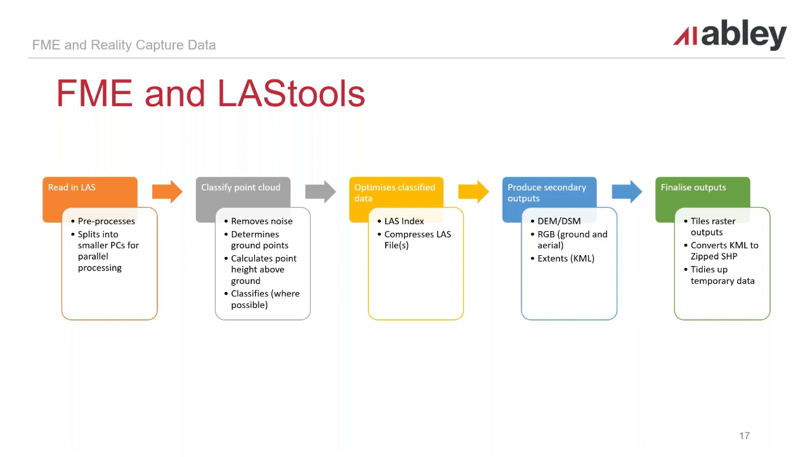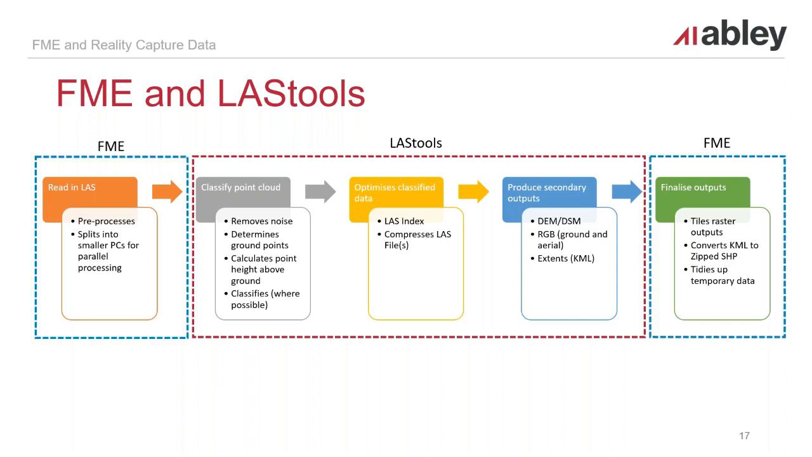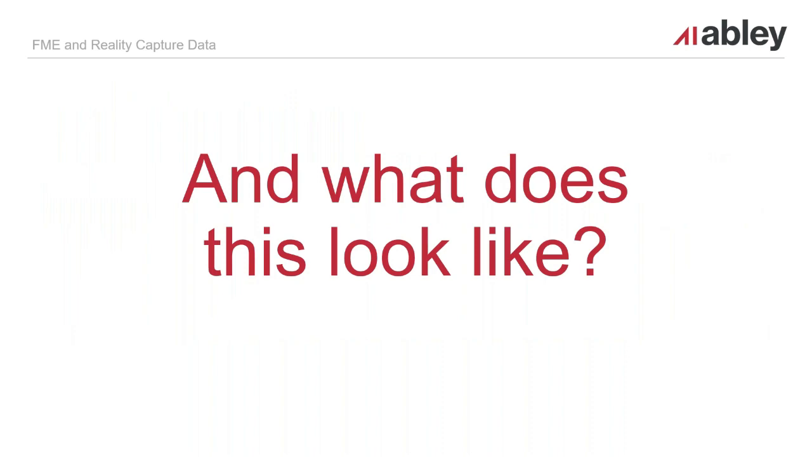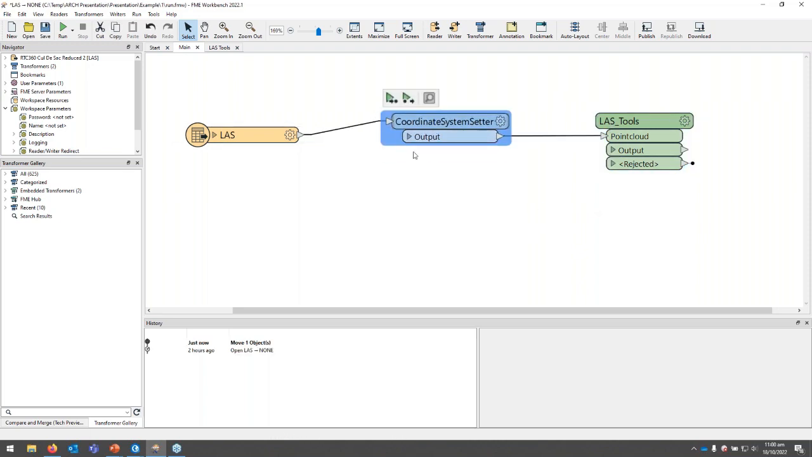And then lastly, we need to of course finalize our outputs. Up to this point, everything's still split into those smaller blocks. So we tile that all up into a single output file and remove any temporary data. As I alluded to, these three steps in the middle are all done within LAS Tools. But on either side of this is an FME process that packages all of this together and provides you this functionality within just the one tool. So now I'm just going to switch over to FME and show you what this looks like.